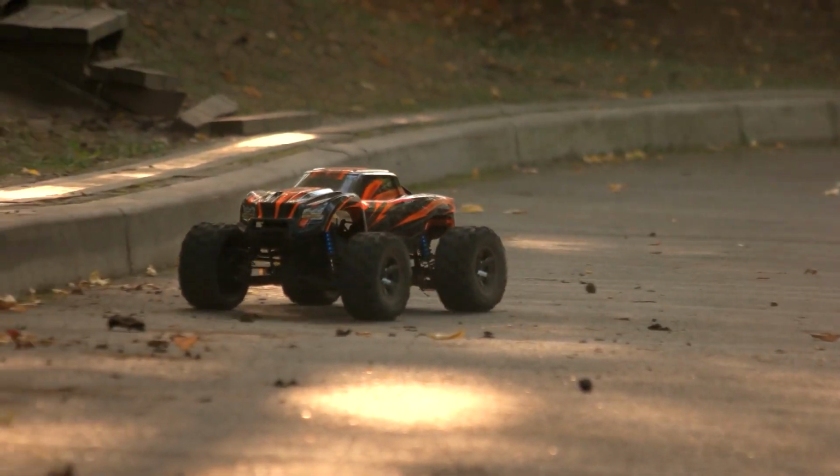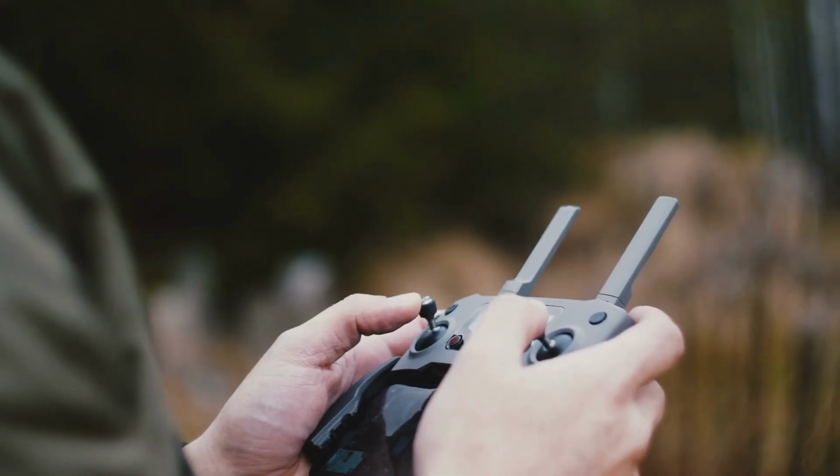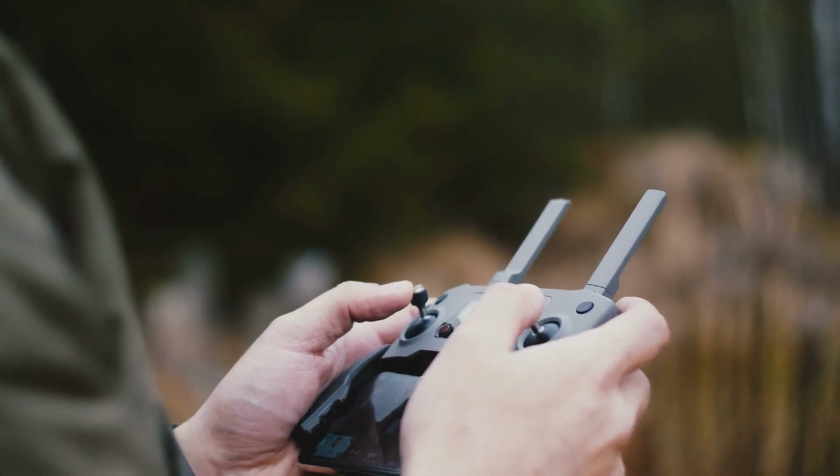Now, the RC world is pretty big. There's planes, drones, there's a lot of boats, but there's not a lot of boats with sonar. Now, I've been scouring the internet trying to find someone that's also done this to model mine after, and there wasn't a lot out there.